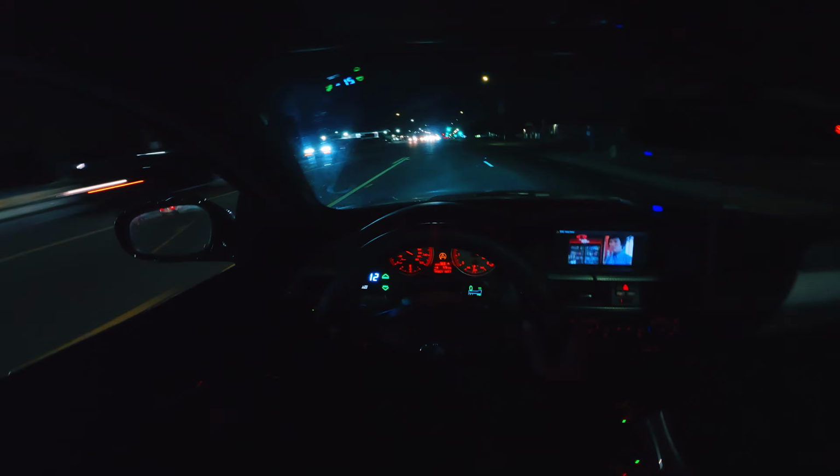Sport mode's not on and traction control's not off. Oh, there's a nice GT3 right there. See? I saw it at the last second. There's a nice GT3 over there, super nice, in that Miami blue color. She was looking nice.